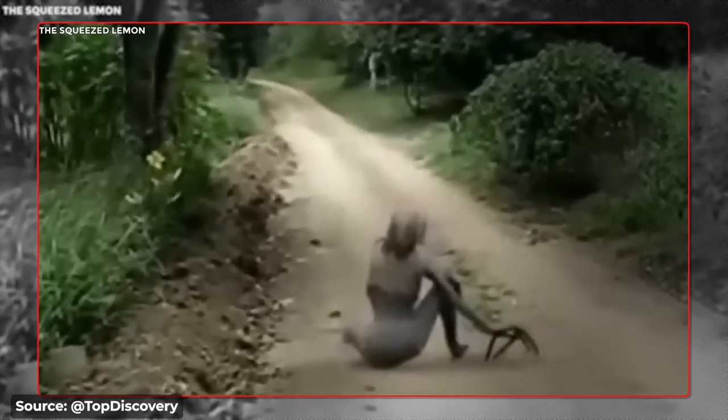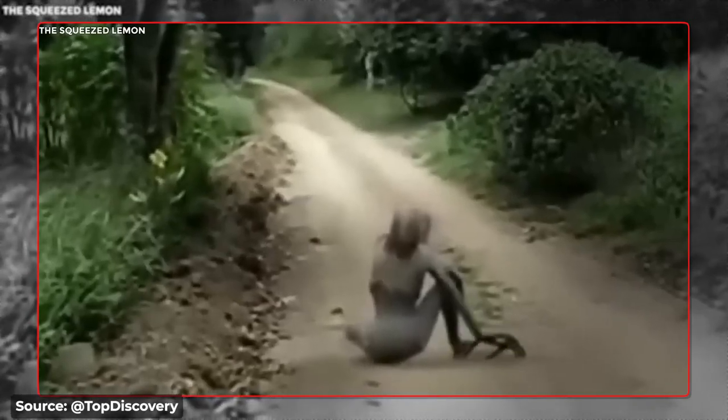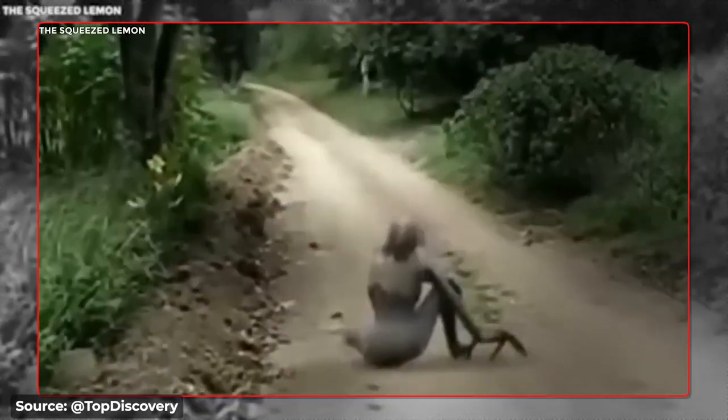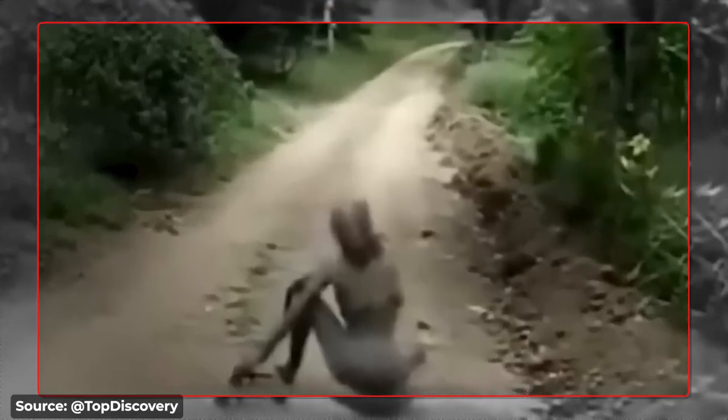In all seriousness though, let's hope this creature isn't dangerous and just wants to be left alone. We wouldn't want anyone to get hurt, especially if it's a being we haven't even discovered yet. The whole thing is a little unsettling to say the least. What do you think this creature could be? A lost hiker or something more otherworldly? Let us know in the comments.